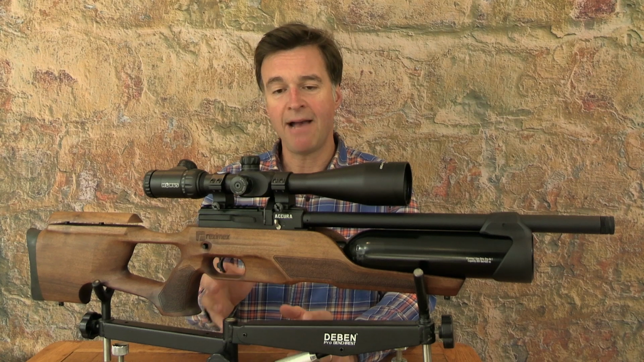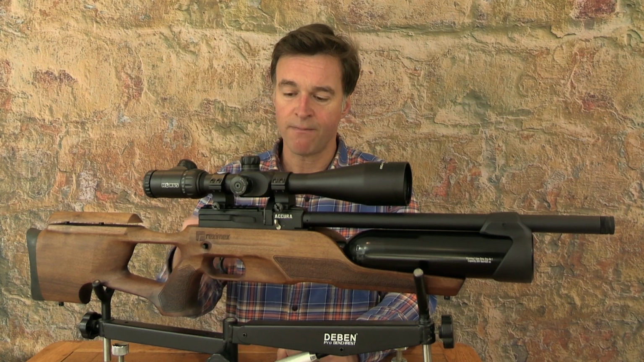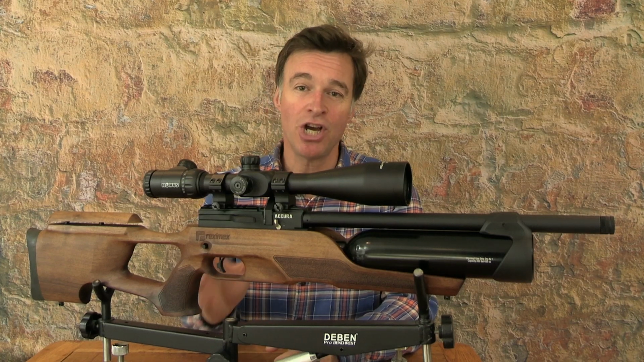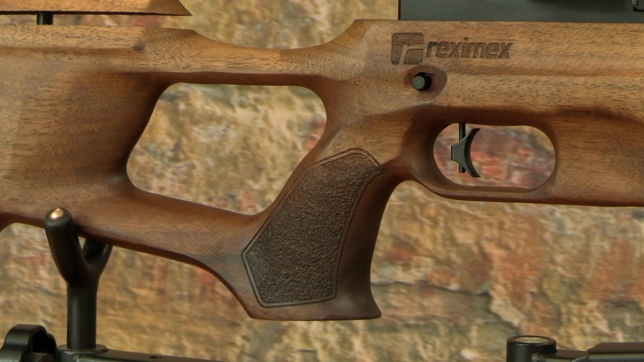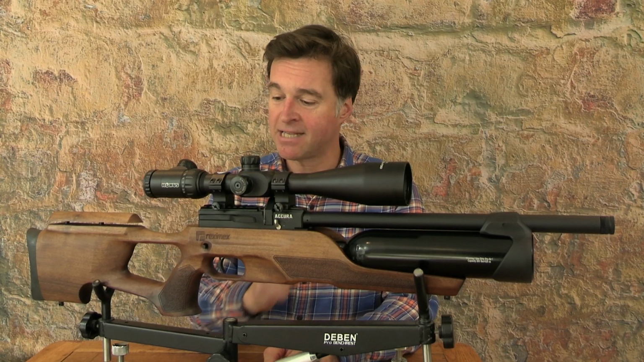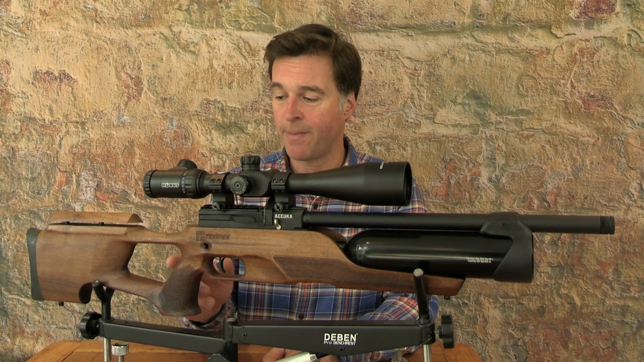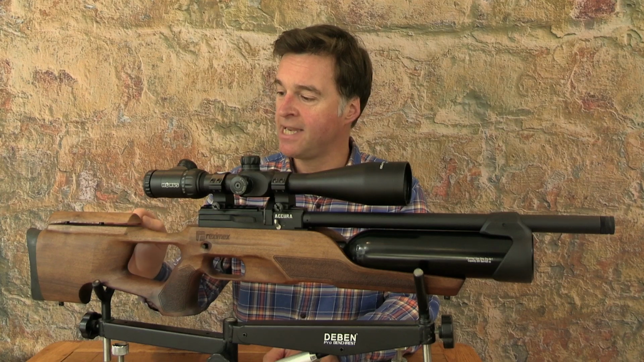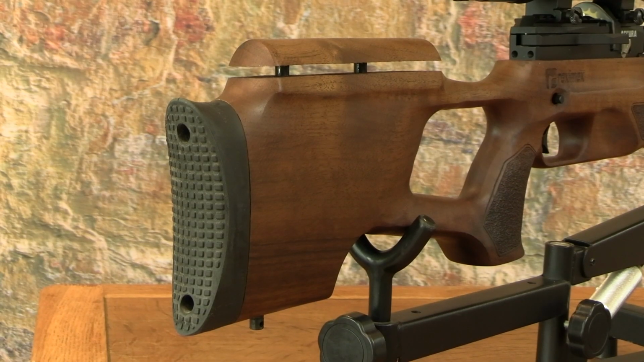Now, some people have raised the question of the strength of this design, and all I can say is, looking at this one, this trigger guard appears to be pretty strong to me. The pistol grip is nice and chunky, and it's contoured to fill your palm really comfortably. Now, it's also nice and steep, and it's adorned with that same neat stippling as the fore end. So behind the pistol grip, you've got a large thumb hole cutaway and then that adjustable cheek piece, and the butt section is finished with a curved and textured rubber pad.